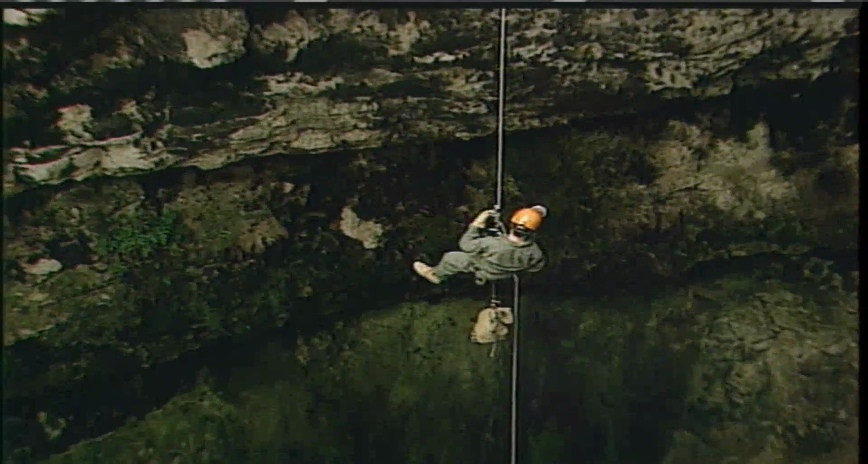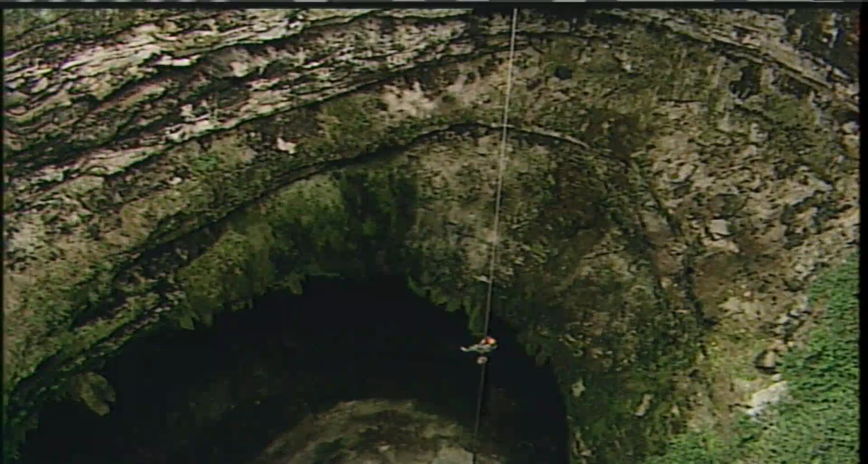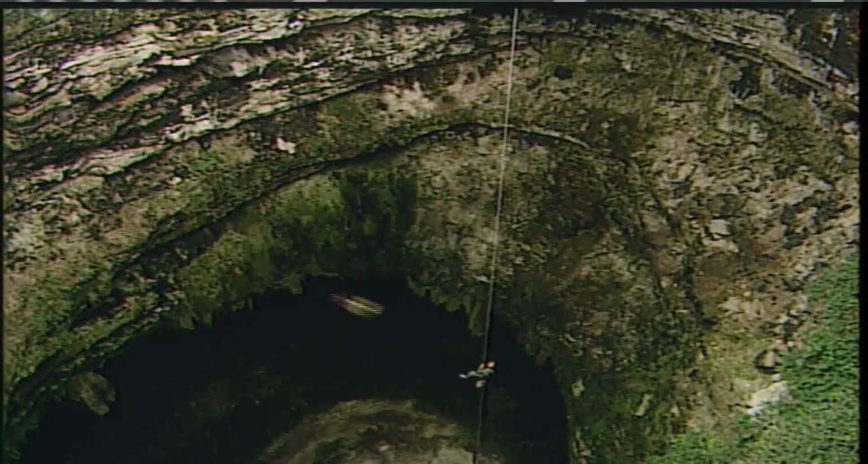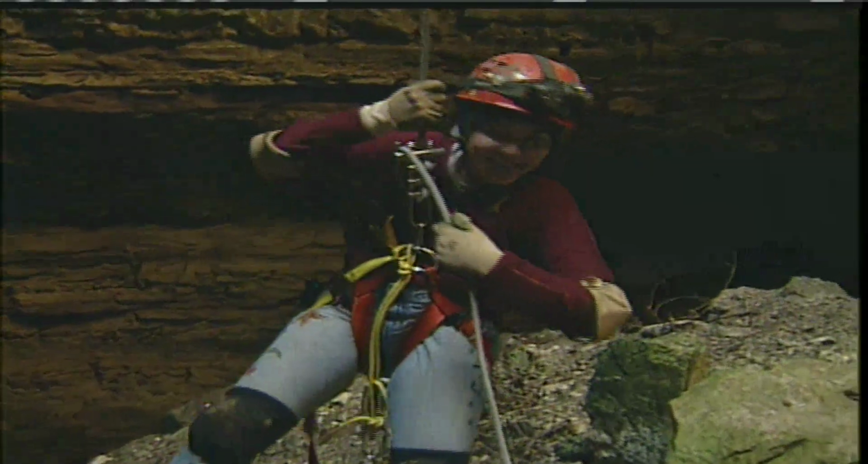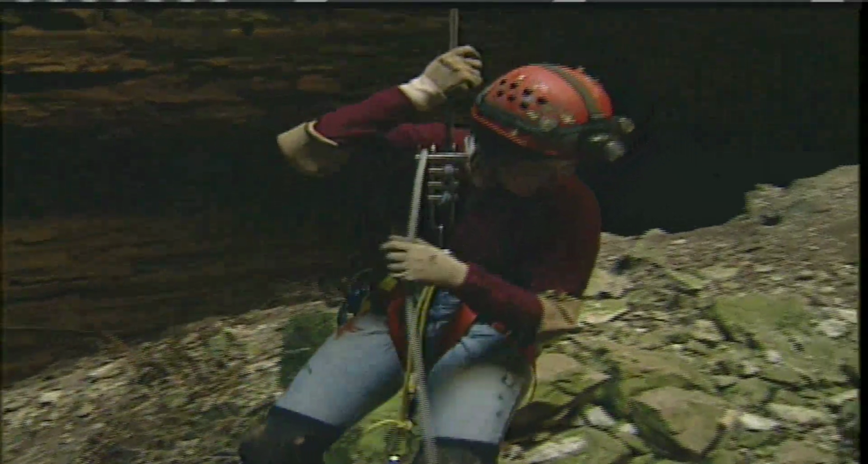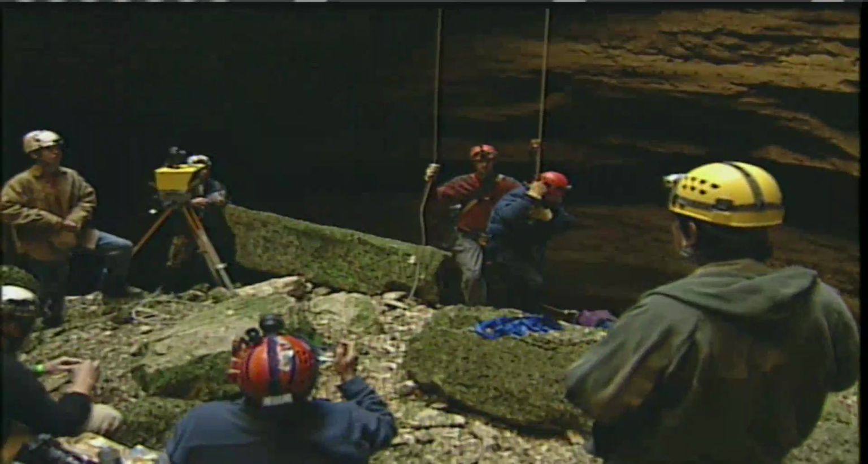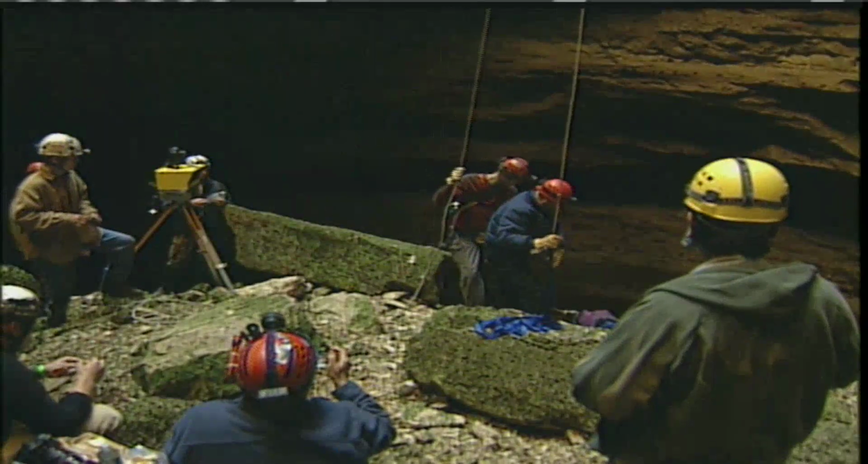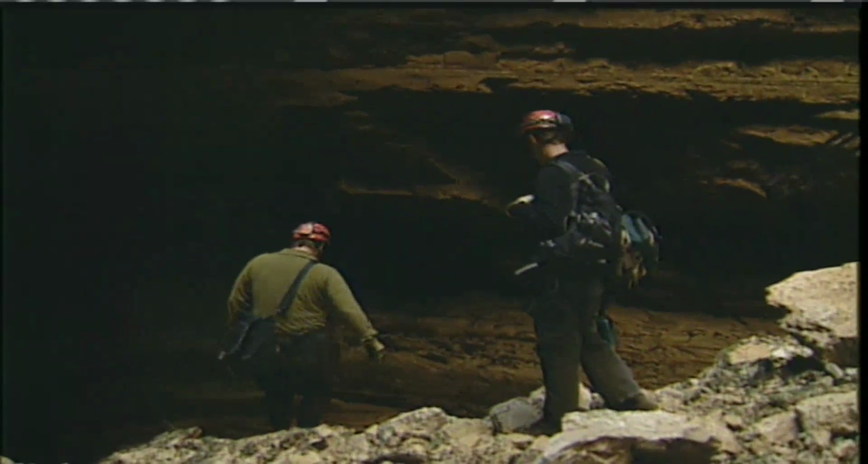Because the Devil's Sinkhole is such a fragile and potentially dangerous environment, access is limited. The only way into the cave is by rappelling down 150 feet of rope. Looking good. This group of visitors is a special one, comprised of elite cavers, biologists, and geologists. Radio slack. Slack. They've come to map the inside of the sinkhole using laser technology.